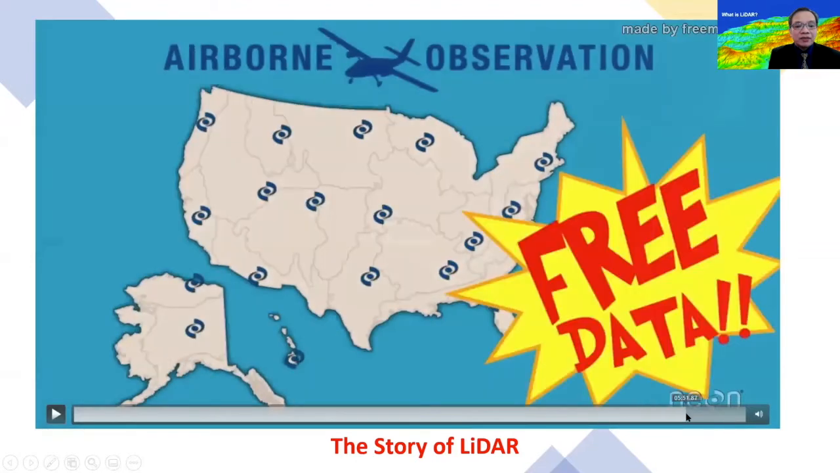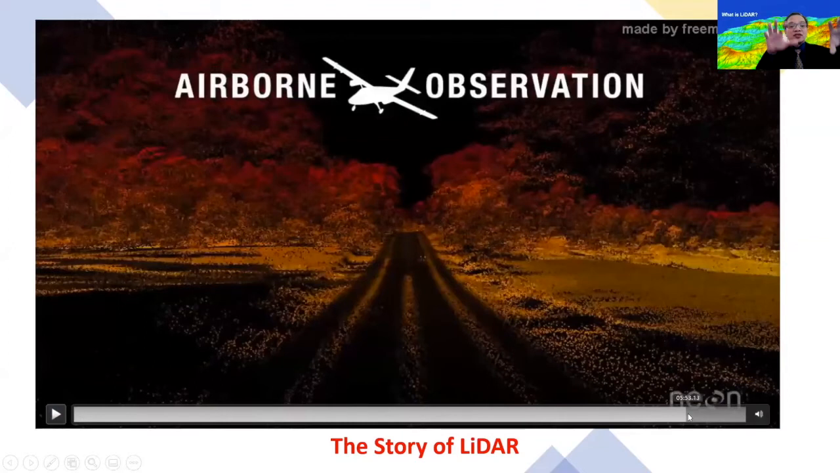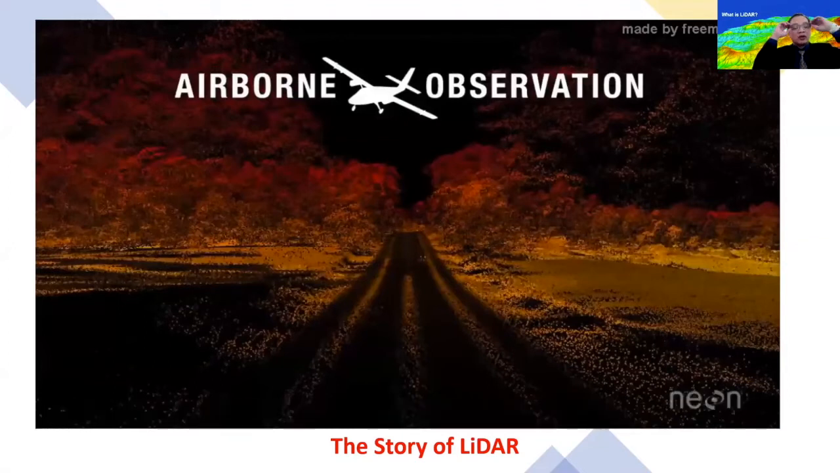And here, this particular scene actually shows you what are called LIDAR point clouds. If you look at them closely, these are point clouds that are hanging in space, and they represent elevation.